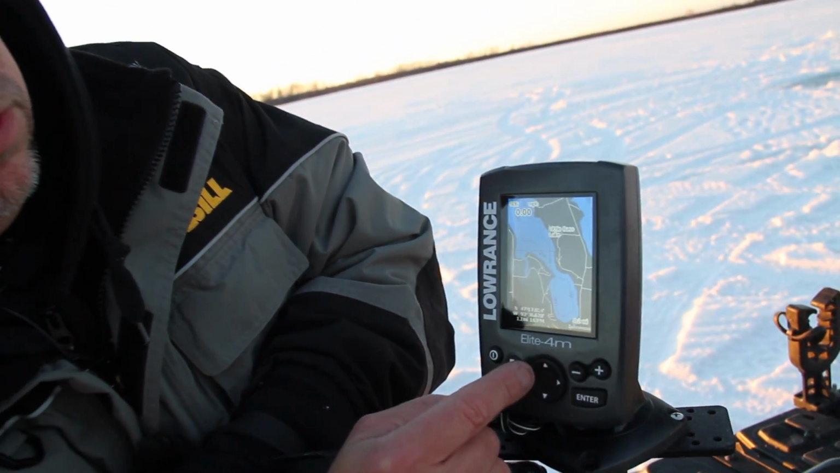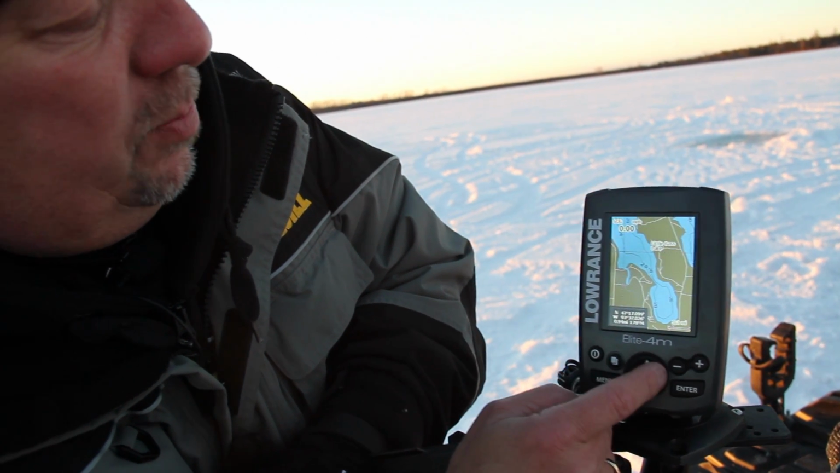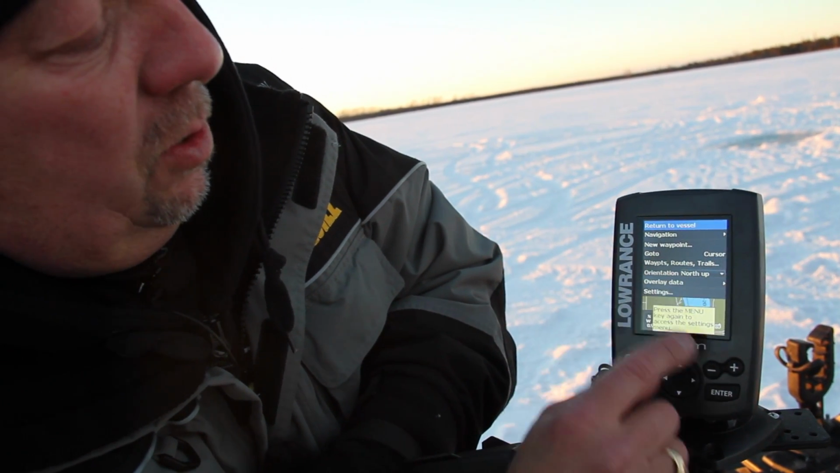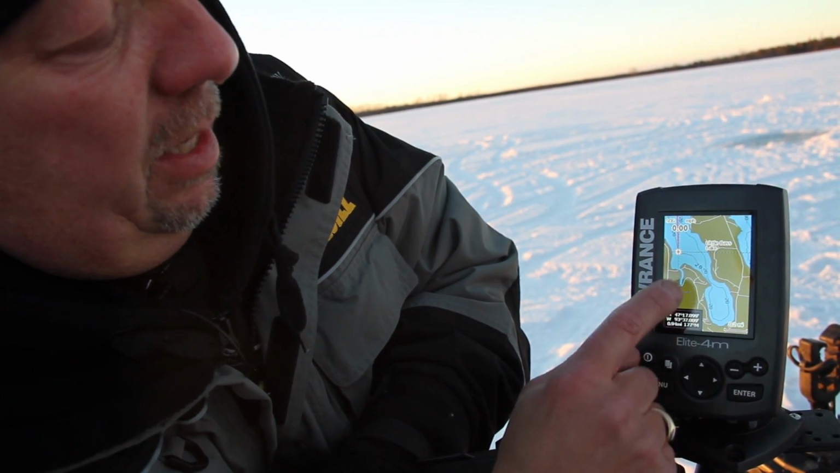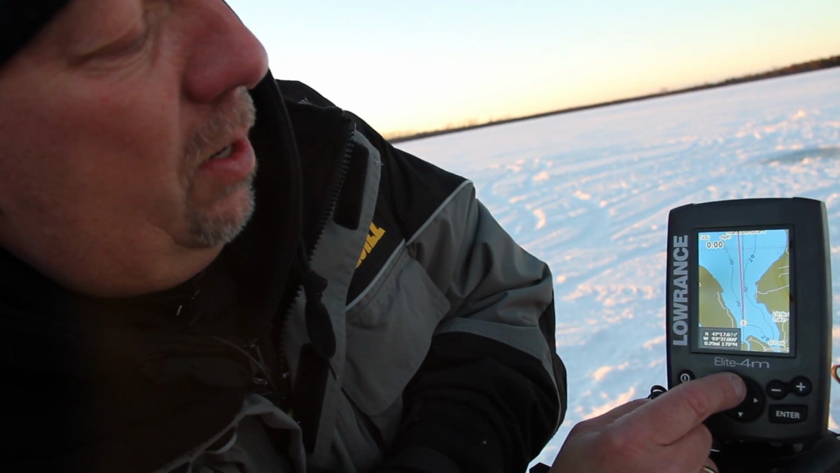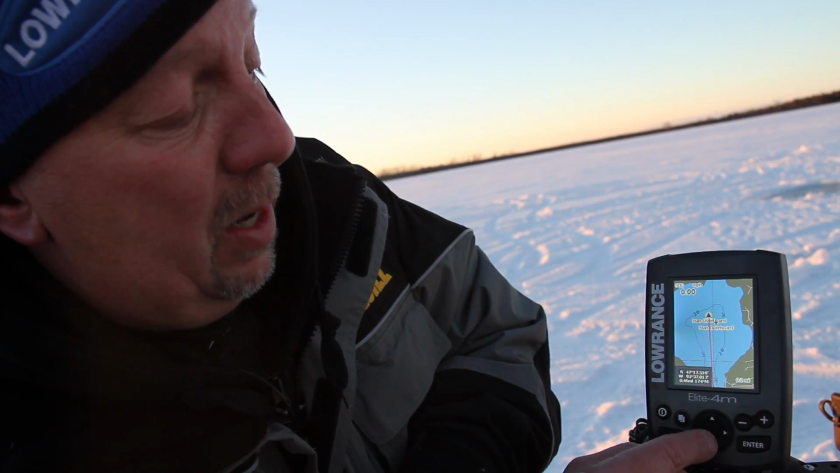But I'll take the cursor, decide where I want to go. Let's look at this little inside turn over here, kind of in this bay. And then all you simply do is hit menu, and it gives you go to cursor. So I would arrow it down to cursor, hit enter, and then it will navigate by the red line on how to get there. So it'll tell you the distance, it'll tell you the direction to go. Now, on the water, typically you can go in a straight line. In the wintertime, I may have to navigate around some pressure ridges or things like that, but it gives you an idea how far away that spot is.